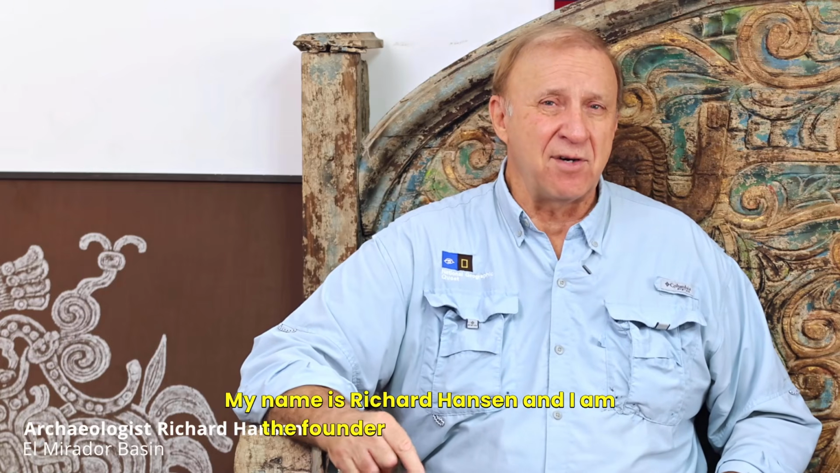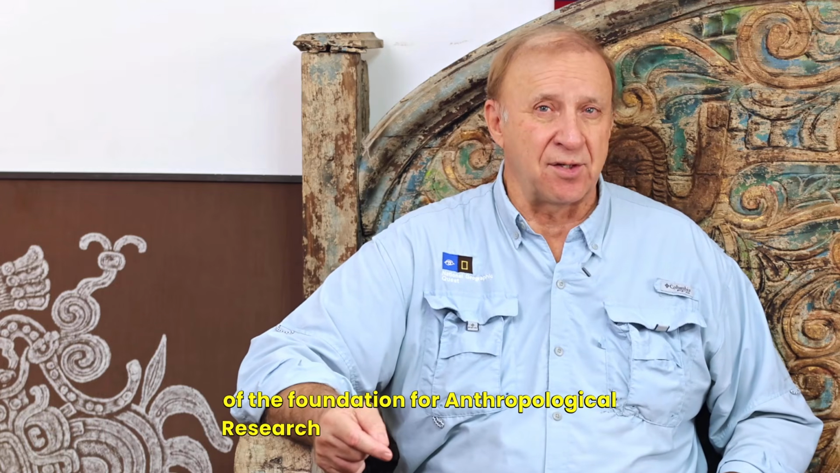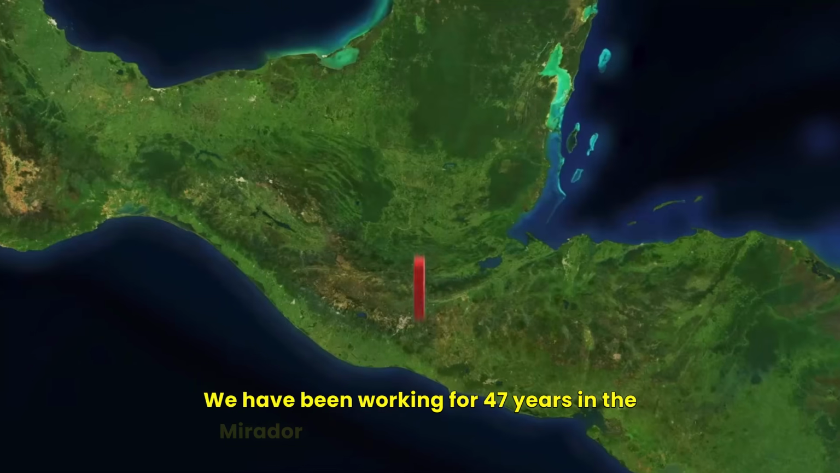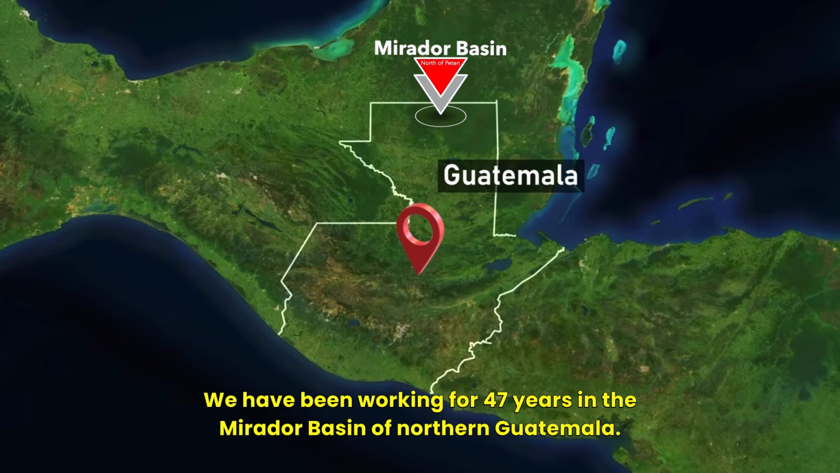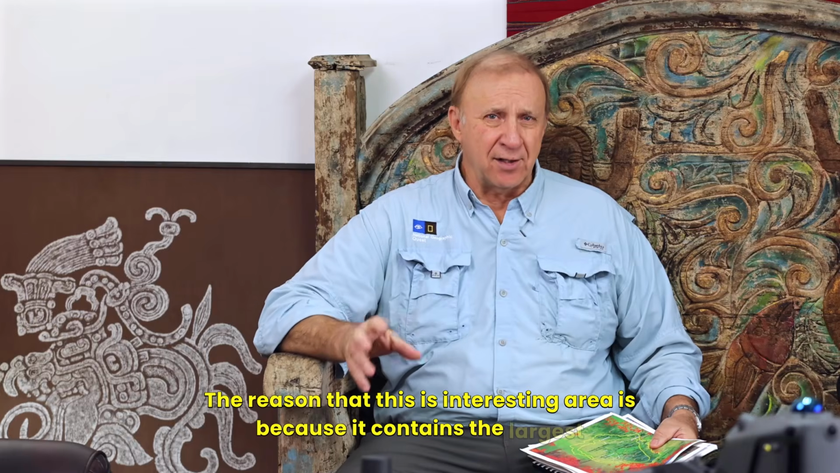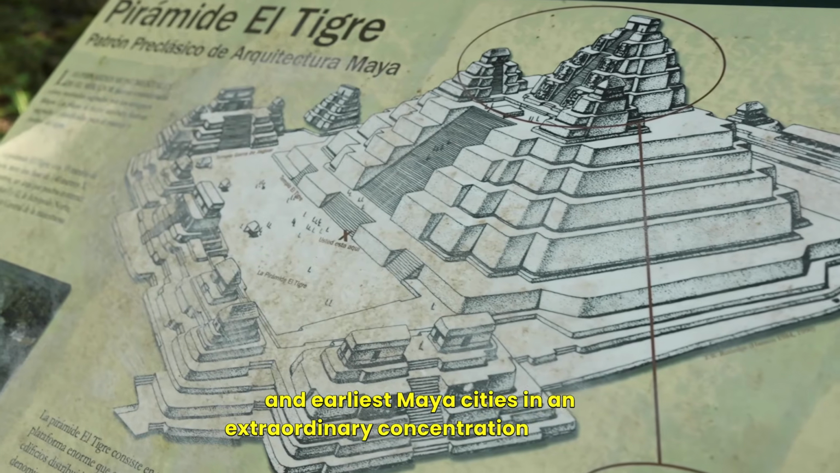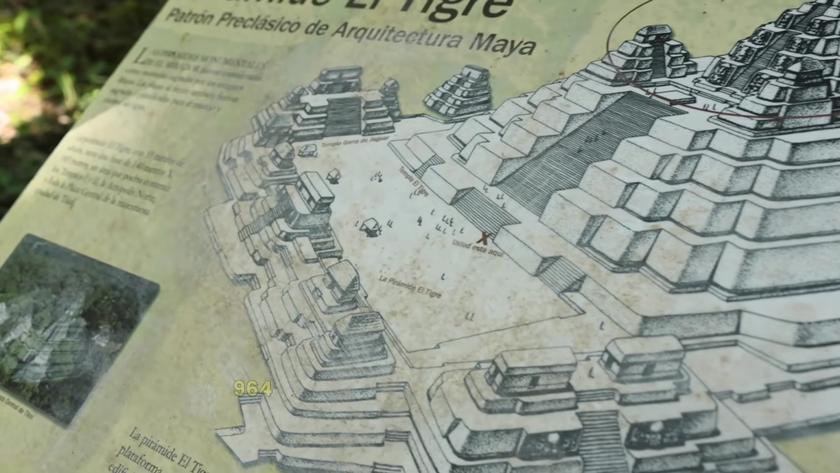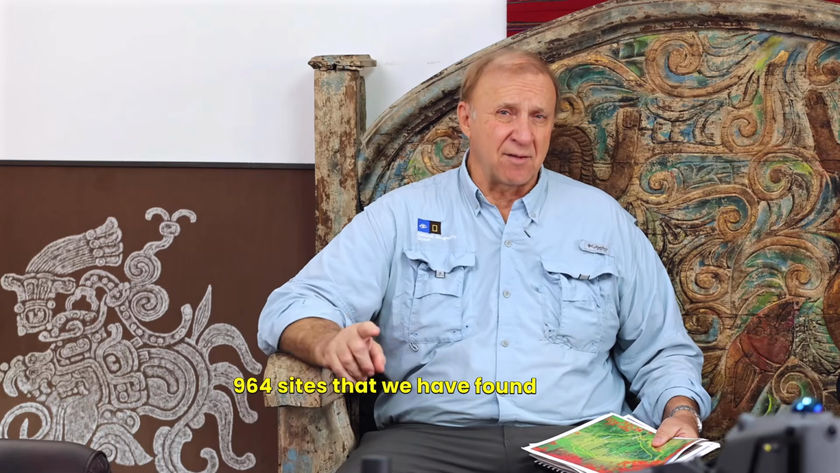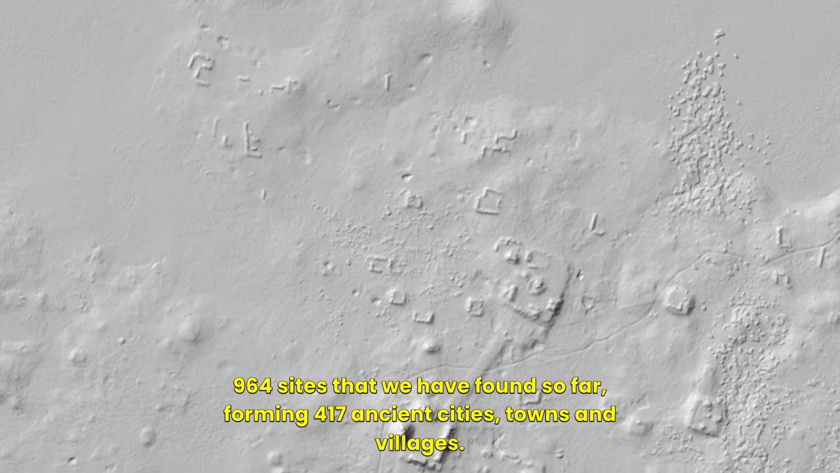My name is Richard Hansen, and I am the founder and the president of the Foundation for Anthropological Research and Environmental Studies. We have been working for 47 years in the Mirador Basin of northern Guatemala. The reason that this is an interesting area is because it contains the largest and earliest ancient Maya cities in an extraordinary concentration of sites. 964 sites that we have found so far, forming 417 ancient cities, towns, and villages.